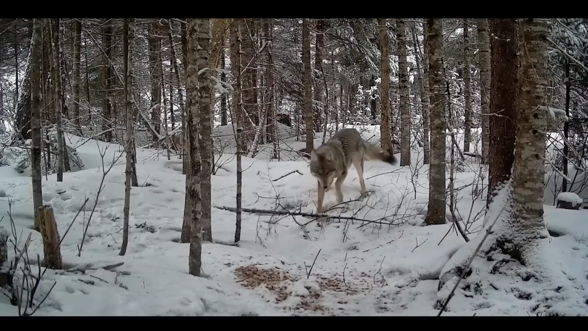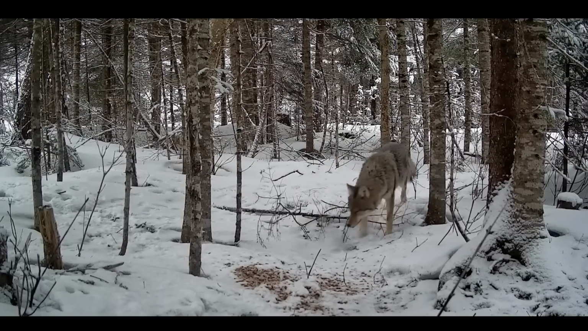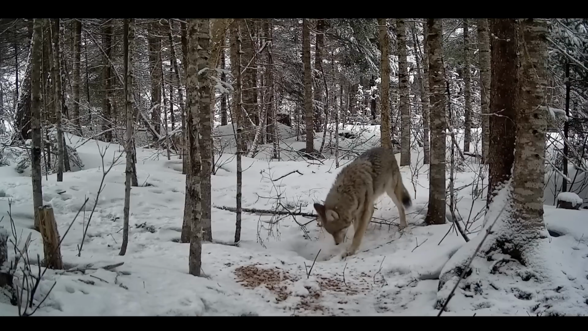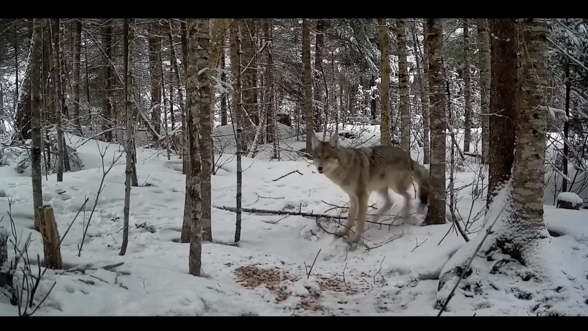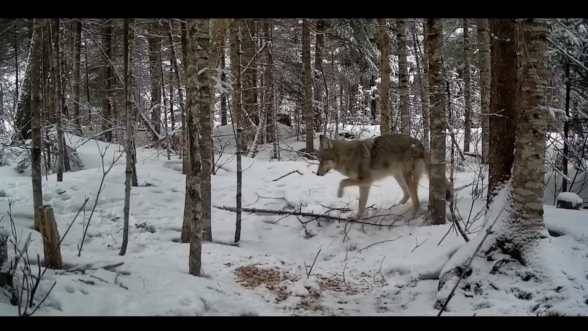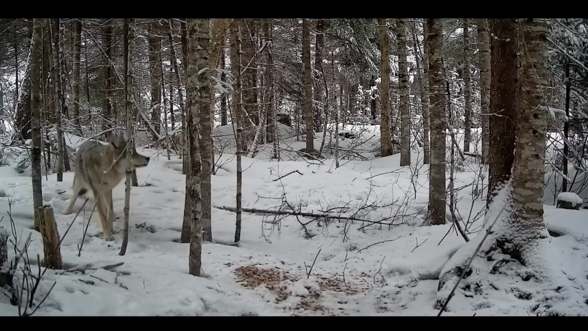The following video is rather amusing. A wolf's keen sense of smell caught something interesting, and it decided to follow the scent to its origin. The trail camera recorded the wolf sniffing around a particular area of the forest. It did not seem to move away from this particular spot, as though it had stored something there.